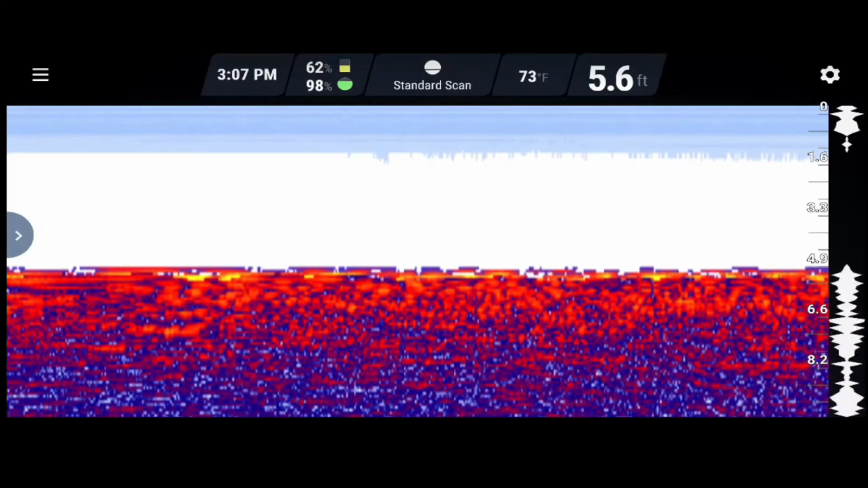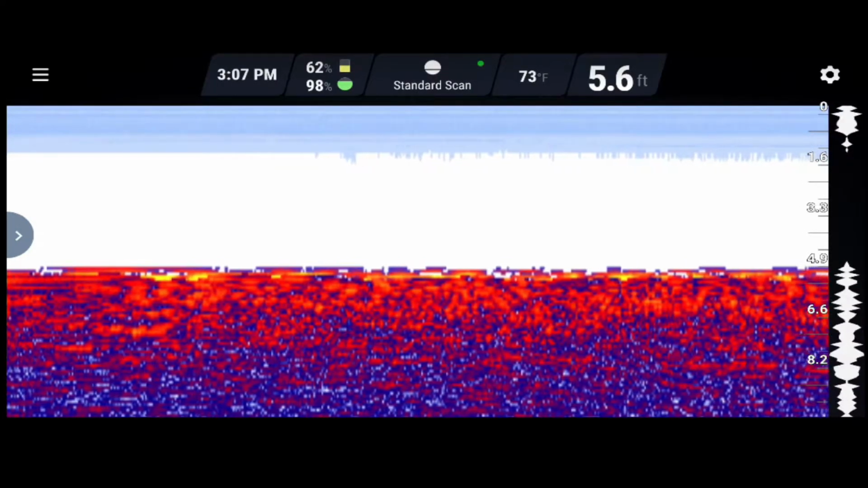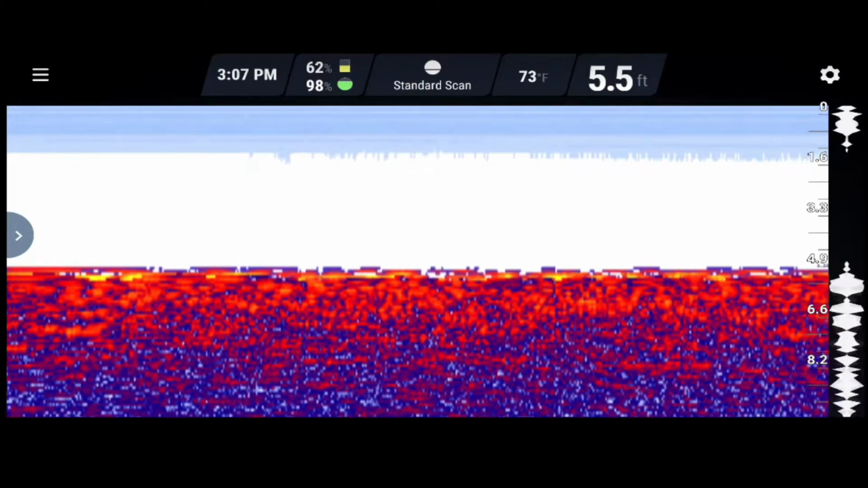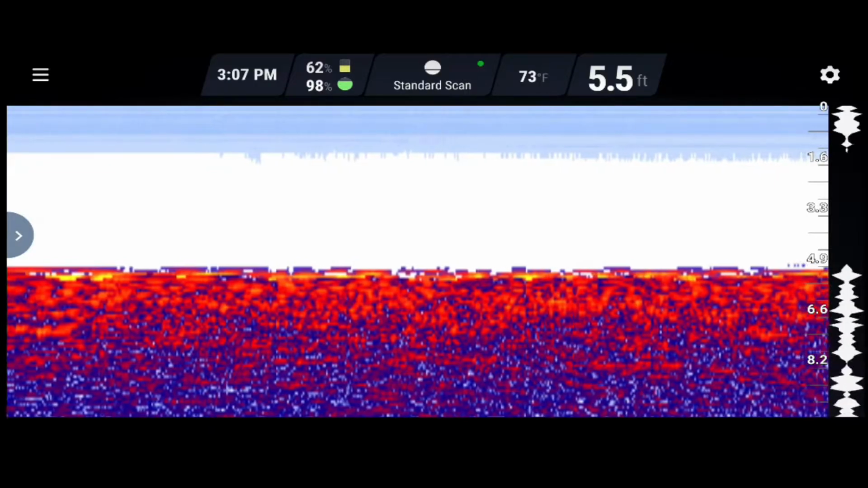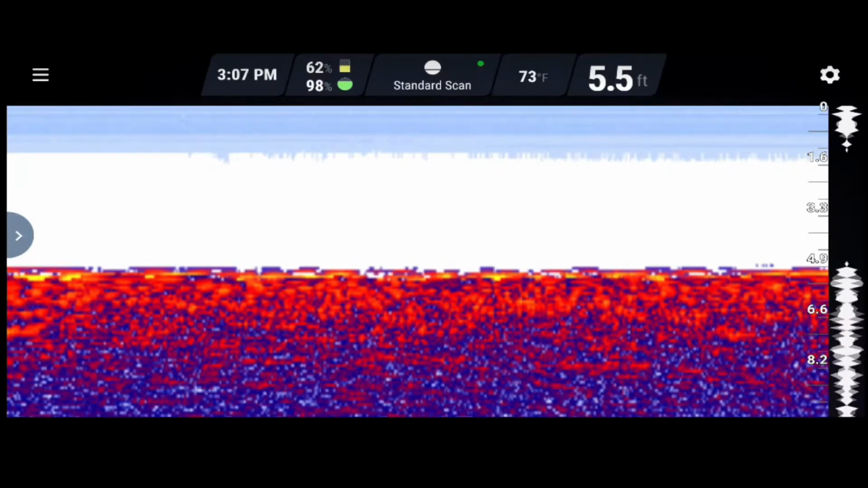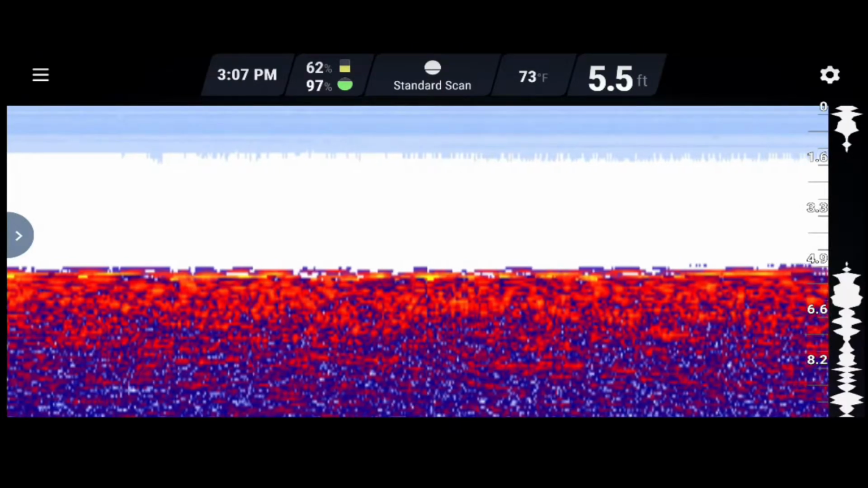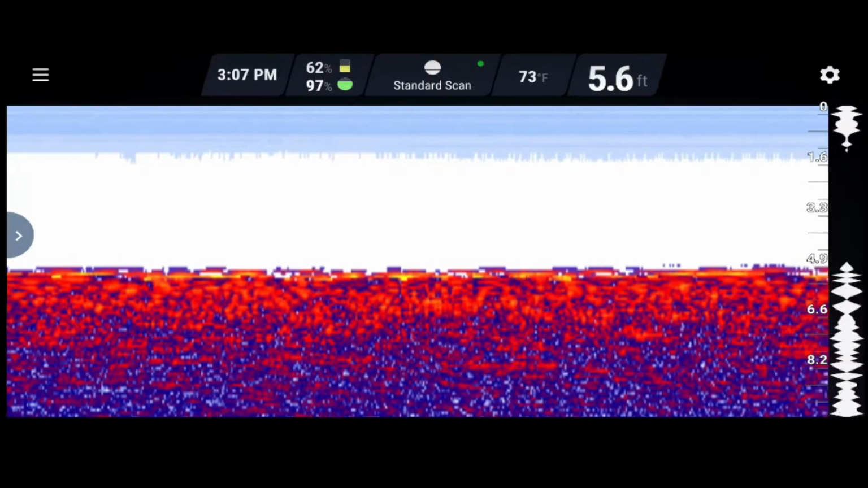Now what we're looking at here on the top of the screen, we have the time. The top percentage is your phone percentage. The bottom percentage is the Deeper Sonar percentage. So as you can see, my phone is at 62%. The Deeper unit is at 98%. The little Deeper object is showing a standard scan. Surface temperature is 73 degrees.